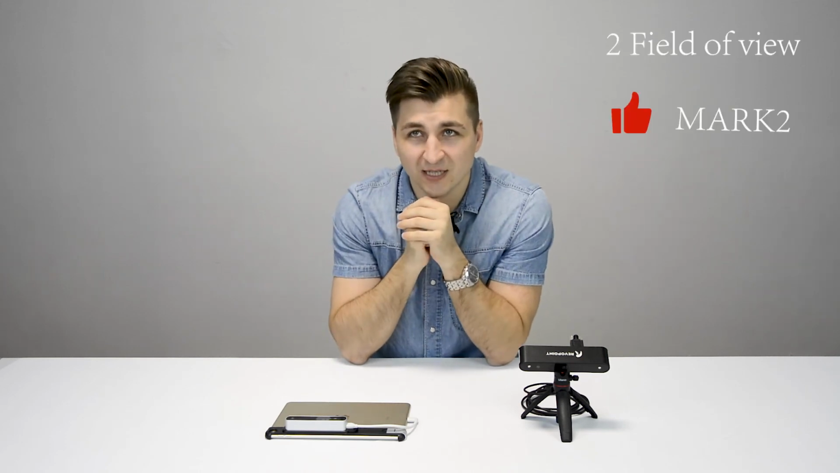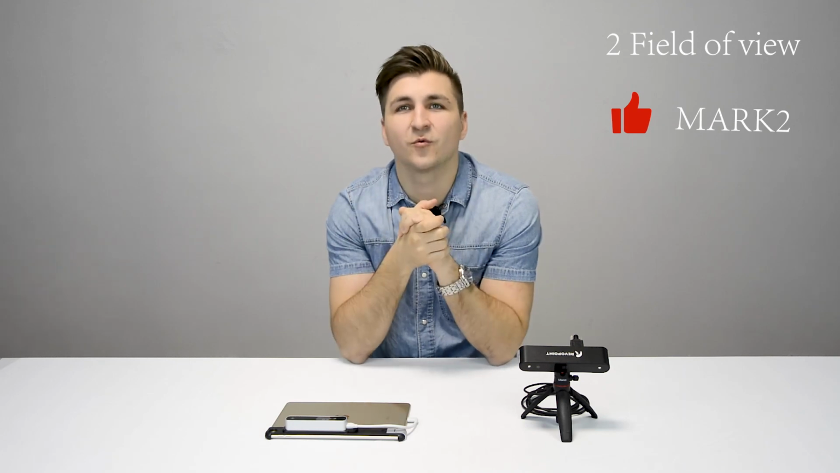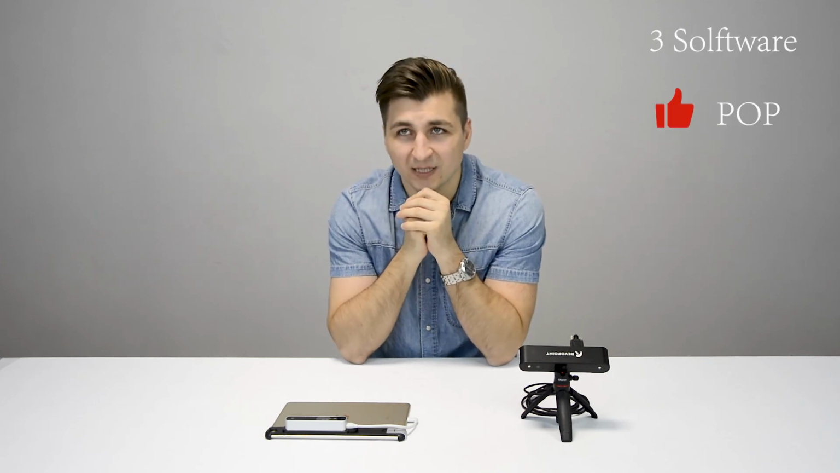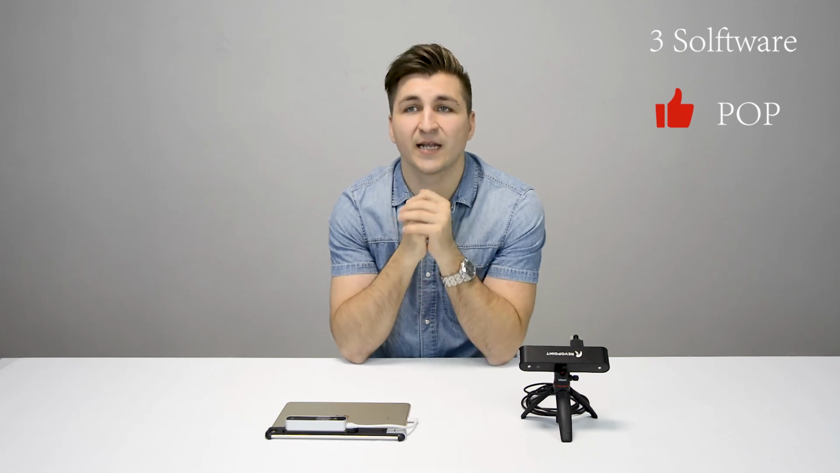Second point I want to discuss is field of view. Mark II has a wider field of view, which is good for scanning larger objects that don't require high accuracy. Third thing I want to point out is that Revopoint has a very powerful software that is easy to use and has different scanning modes for different purposes.